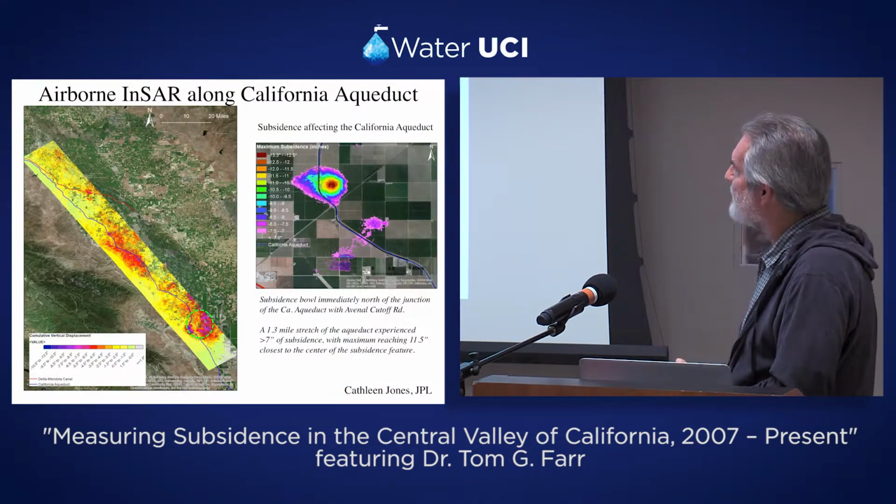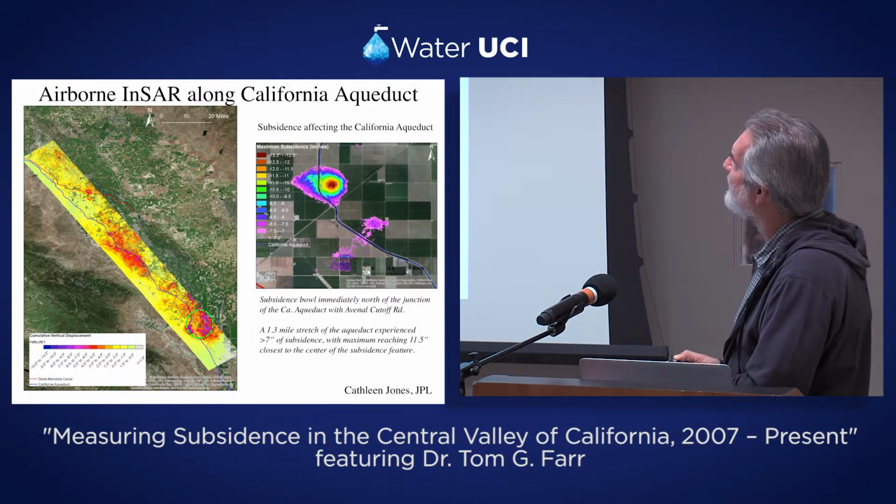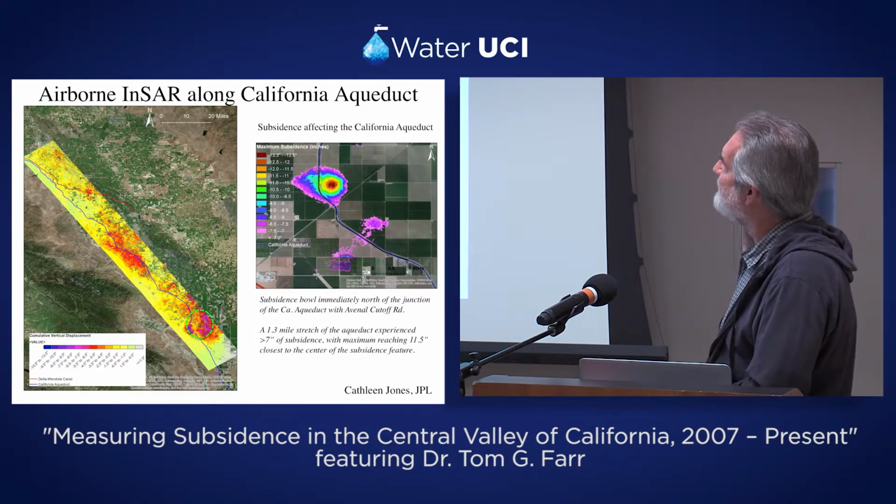Now, I mentioned we can also work with aircraft, and this is an airborne InSAR that we have that NASA flies.